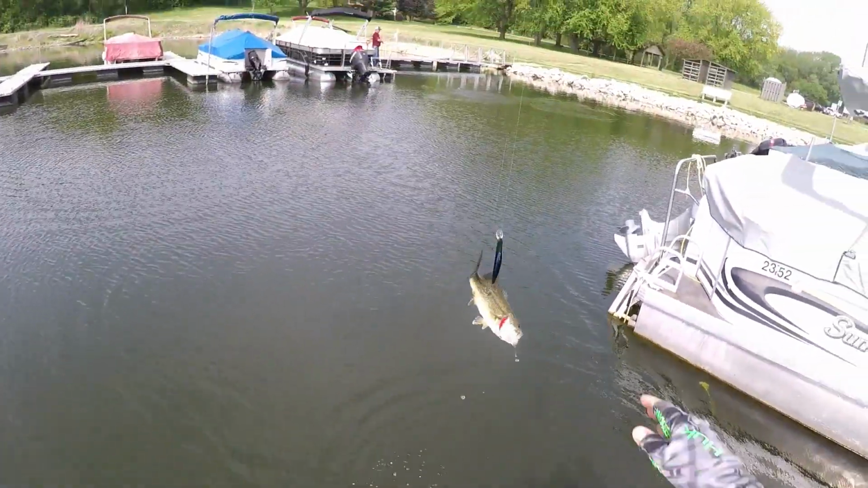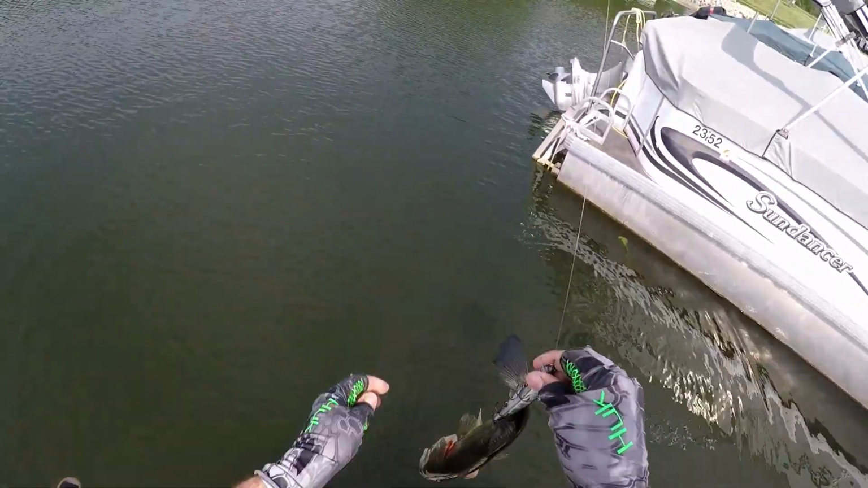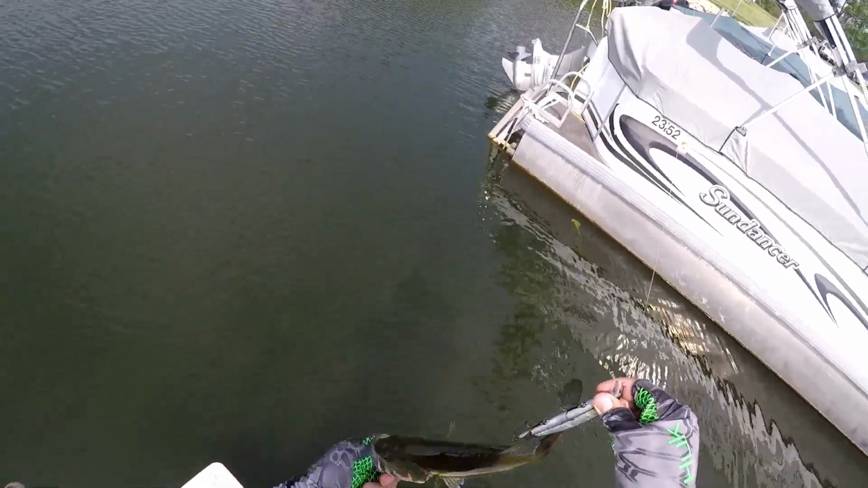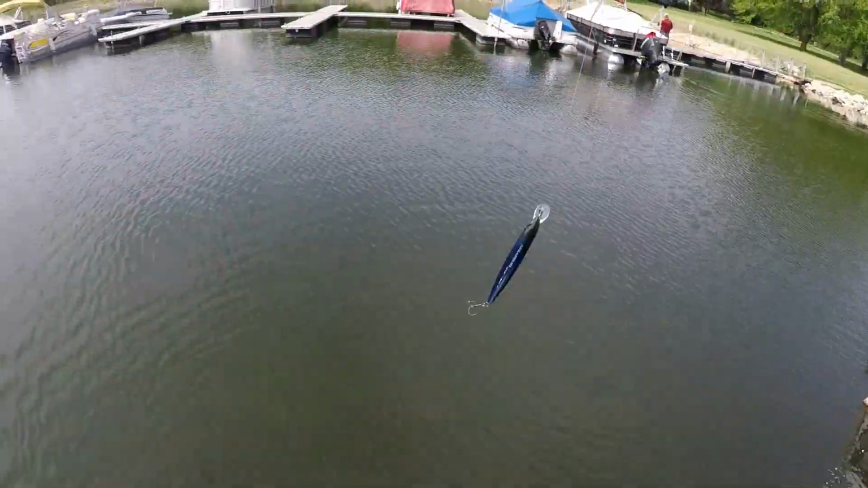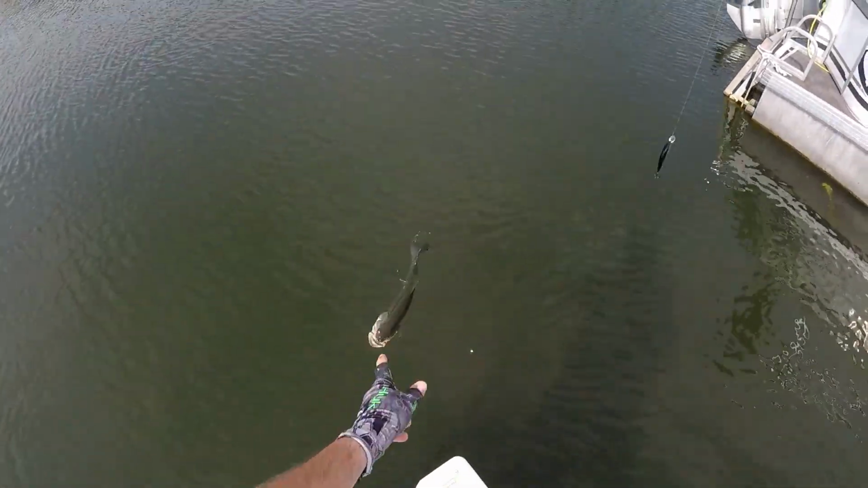He was hooked in the mouth, and then he got hooked in the tail. Another little guy right there, right out of the grass.